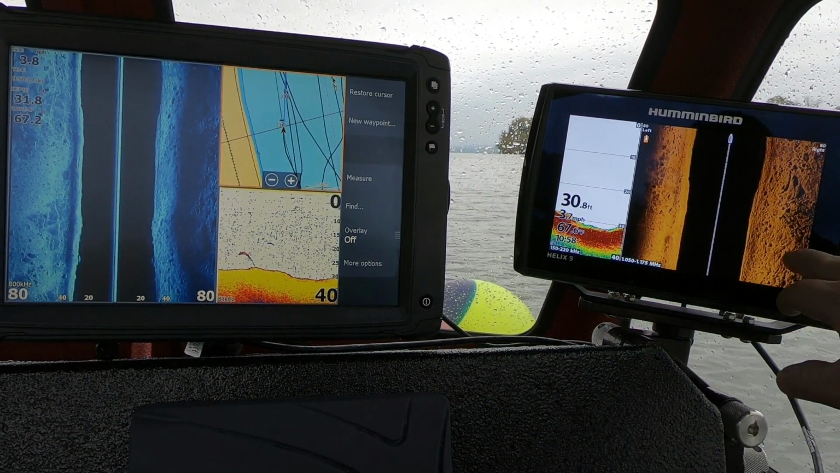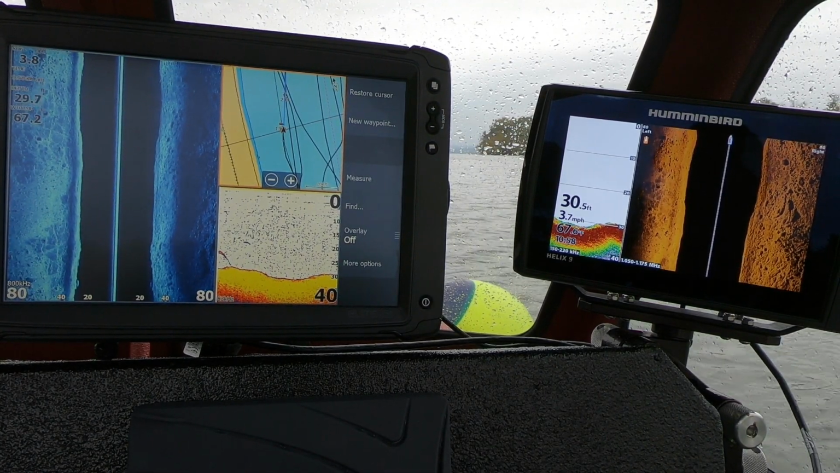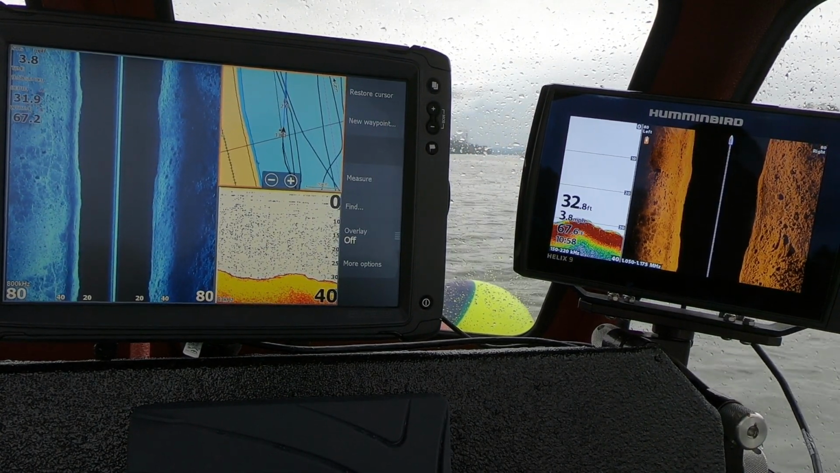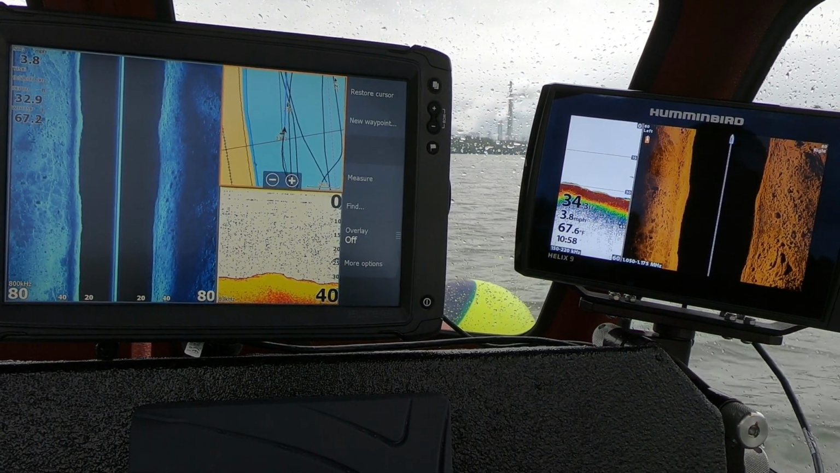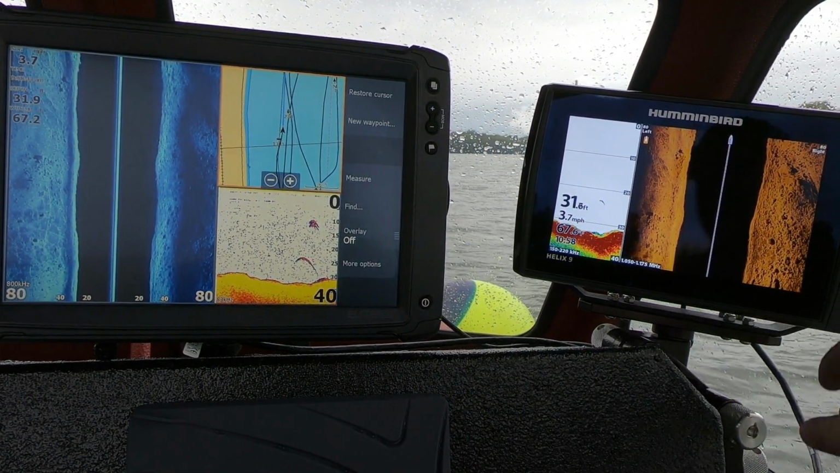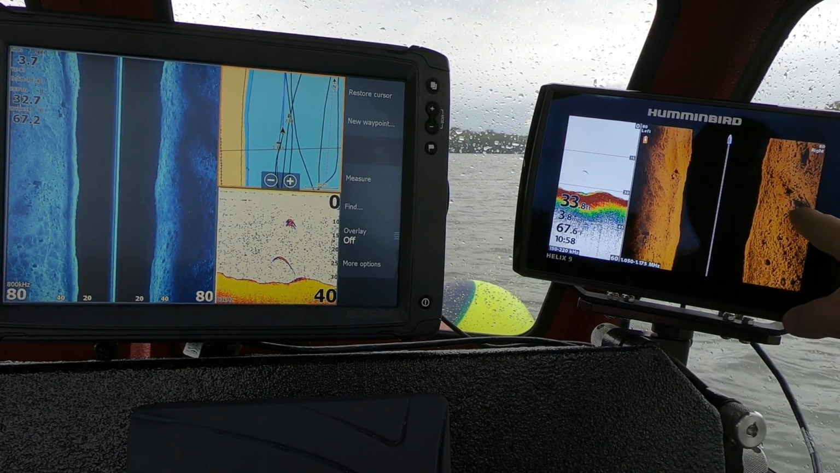Now, like I said, just like in the wood, the definition that the side imaging has on the Hummingbird is definitely better than Lowrance, but you can see everything that you need to see on the Lowrance. Now, one thing that the Lowrance is not picking up that the Hummingbird is, if you look way out here, you can see a twig, a small tree on that rock.